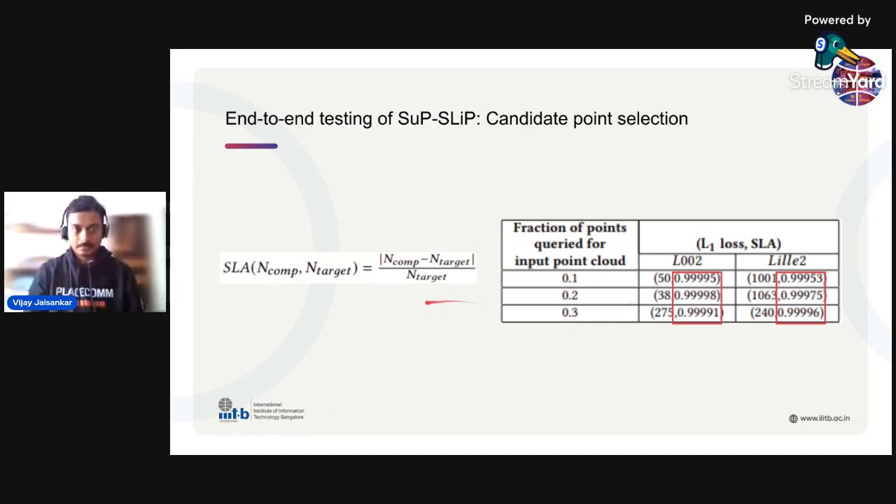So for the first step of candidate points, we define a metric called SLA, or service level agreement, which computes the absolute difference of the number of points computed at the end of the algorithm and the number of points requested, and normalizes it by the number of points requested. So this value should be as close to 1 as possible.